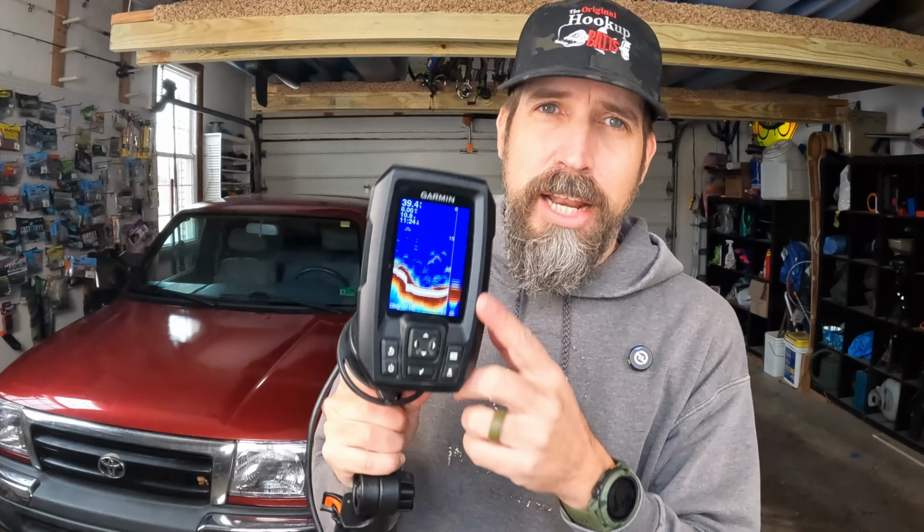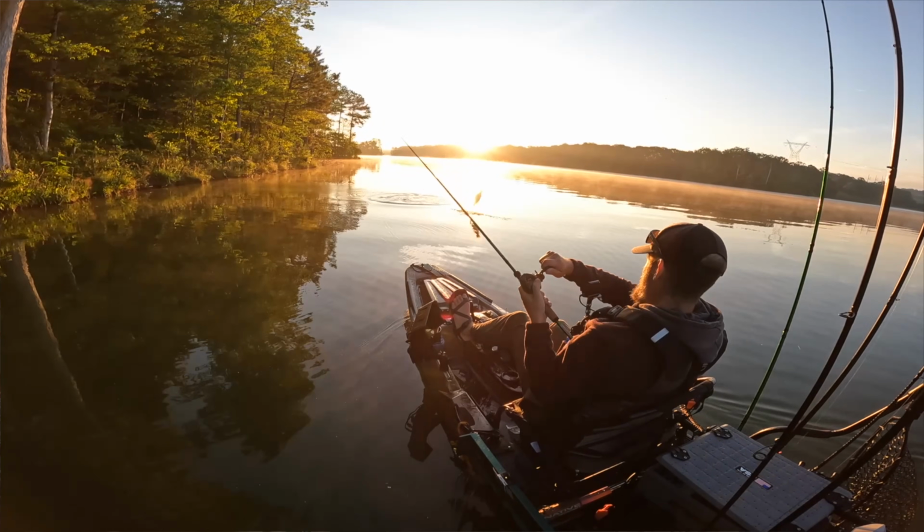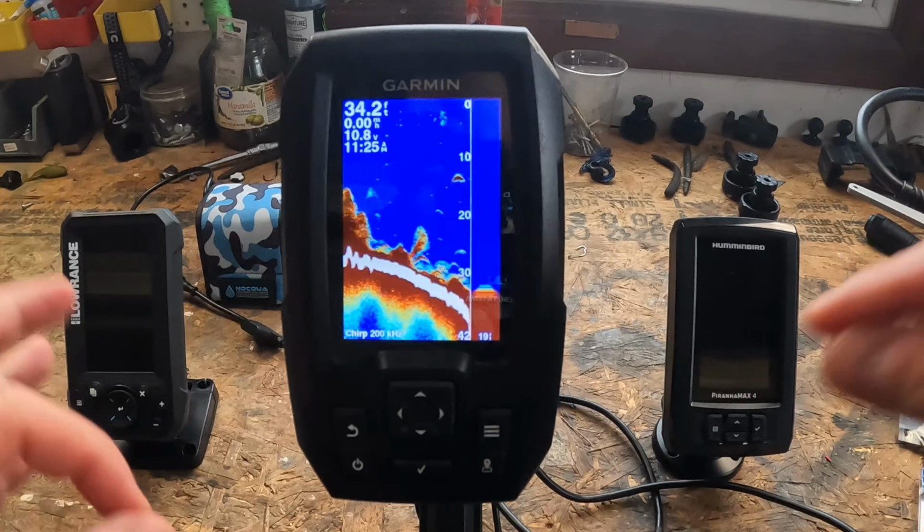If you've ever looked at your 2D sonar on your Garmin Striker 4 and been like, what in the world am I even looking at? You're not alone. Everyone's been there until they learn it, and I'm going to walk you through how to read your 2D sonar so you can get on fish faster. Let's hop in.